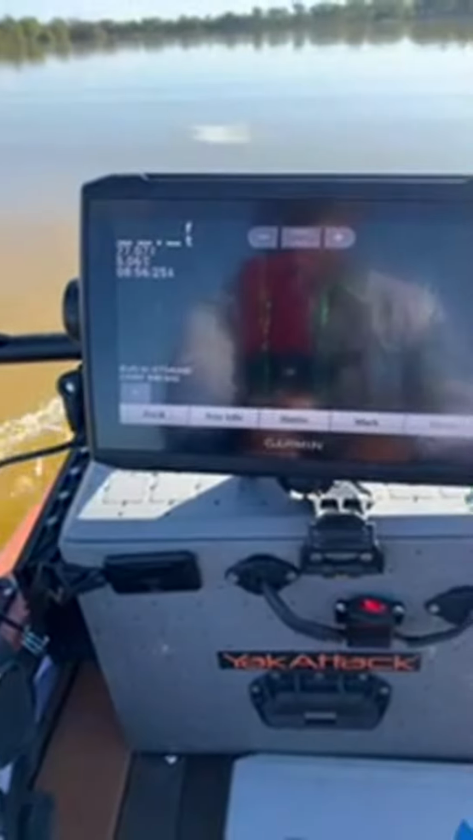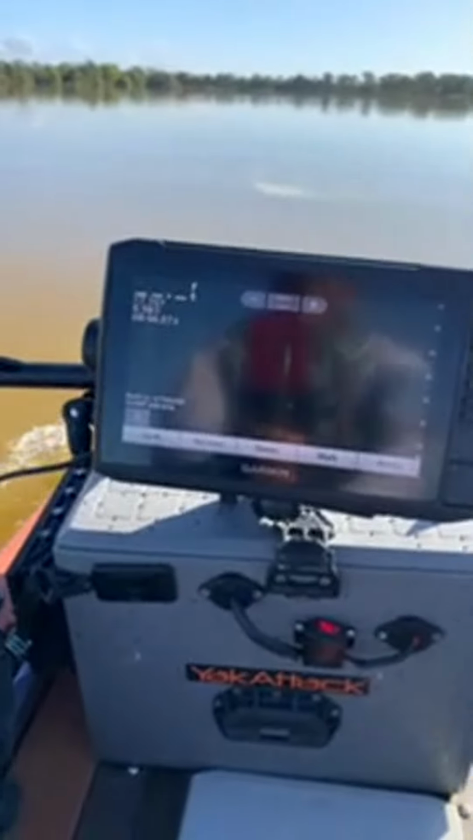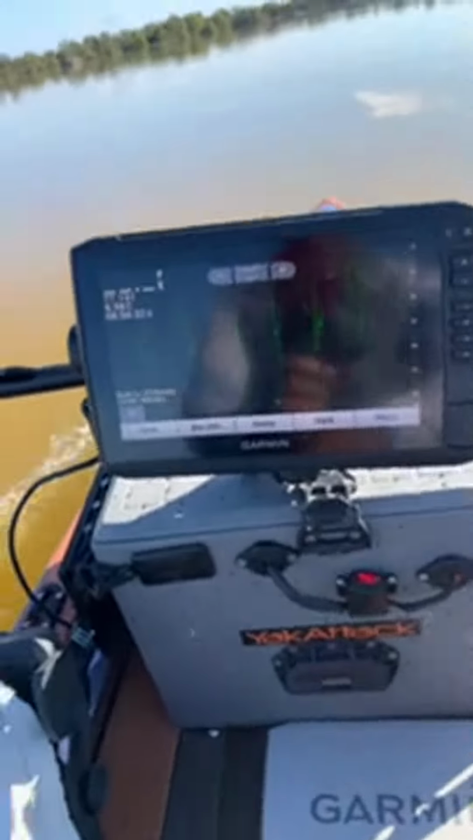Getting 5.05. I'm getting worse speeds. Why am I getting worse speeds? That's weird. Earlier I was getting 5.5.